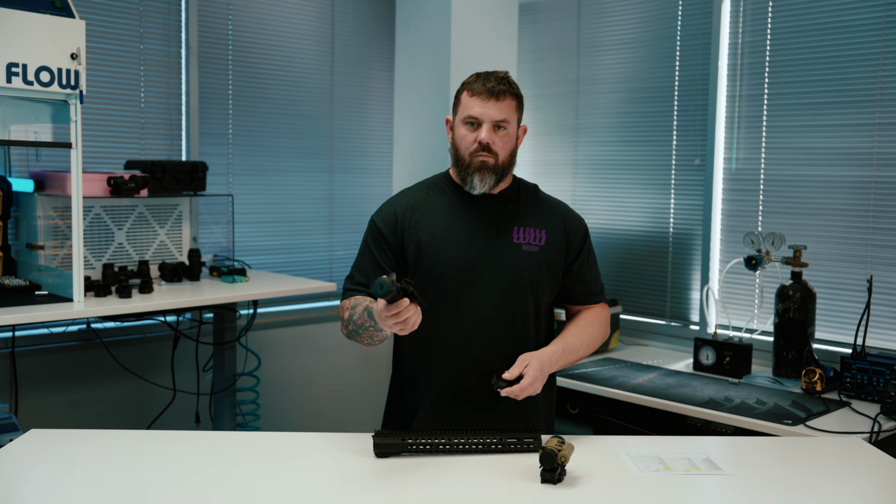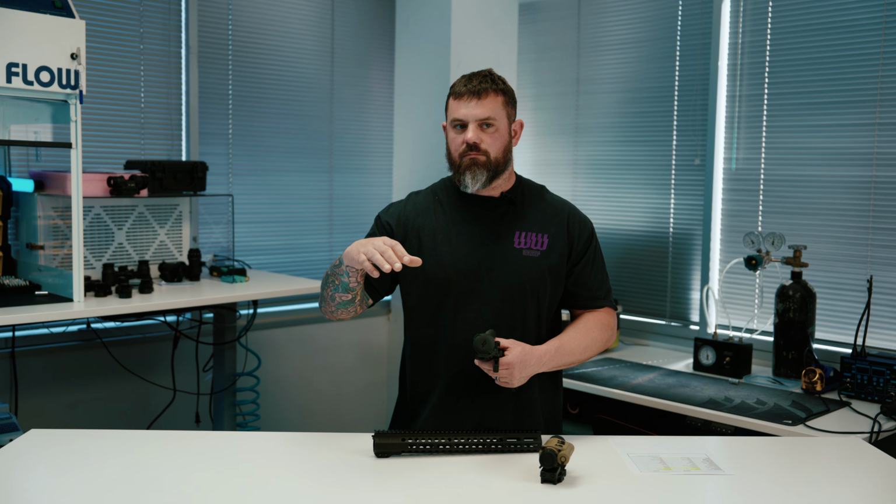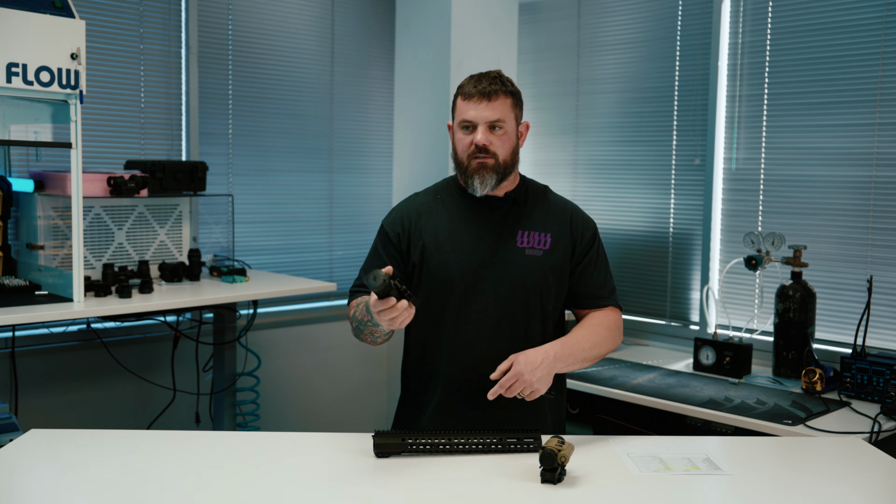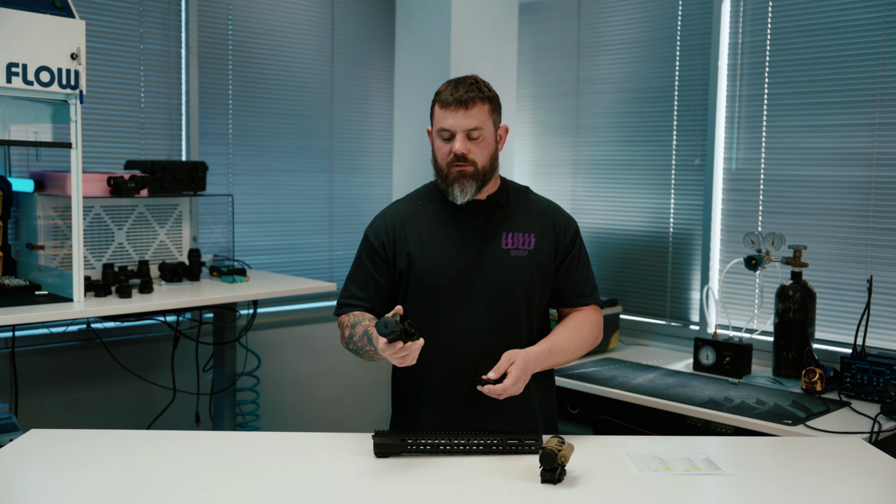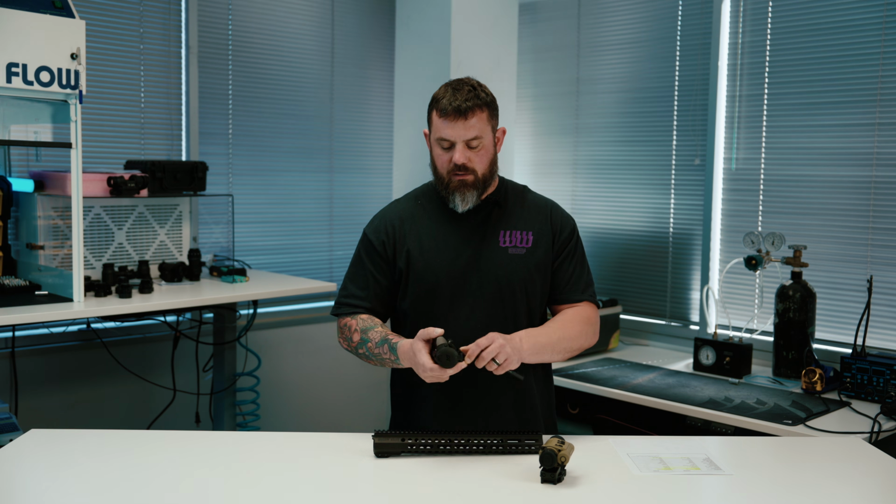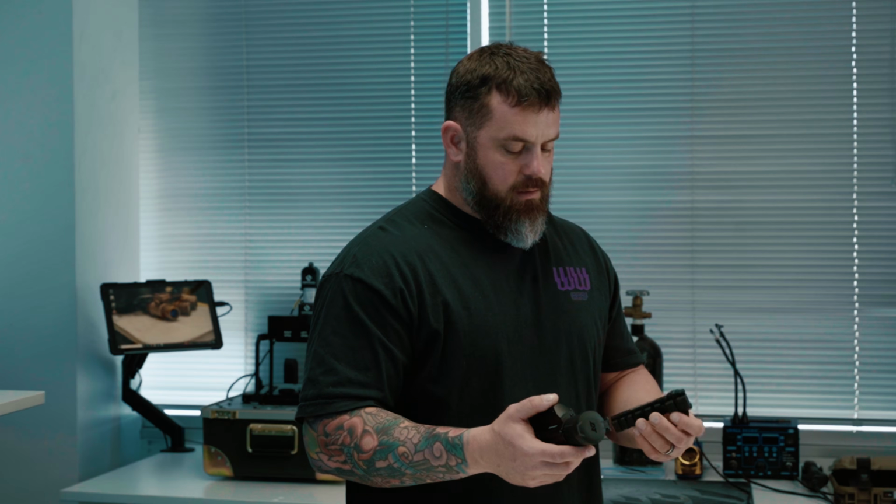So one of the options that you have, and this all is going to come back to what your day optic height is, but it's assuming that you have a lower 1/3 co-witness optic height like a lot of people do on their magnified optics, this solution will work for you, and we've been testing that.